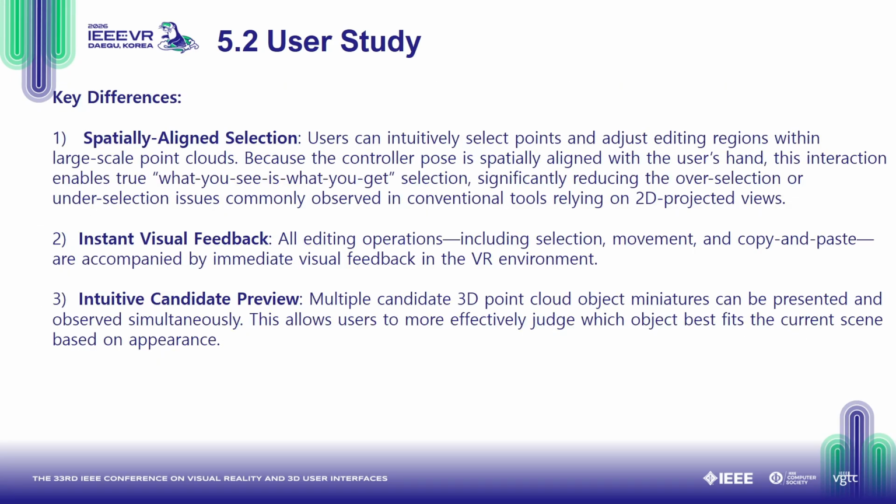From the study, three key differences emerged. PointShop VR provides spatially aligned selection, instant visual feedback, and intuitive candidate preview. Through these advantages, PointShop VR significantly reduced task completion time compared to Blender in both scenarios.